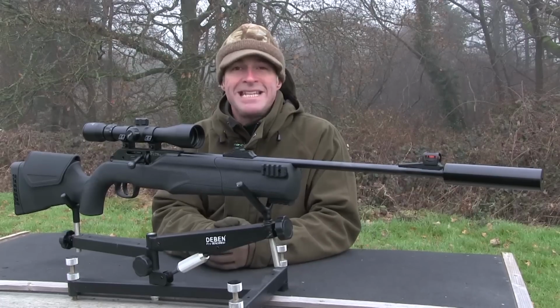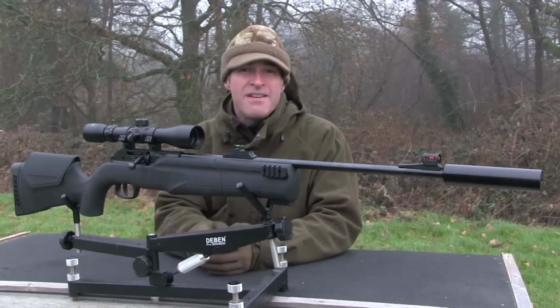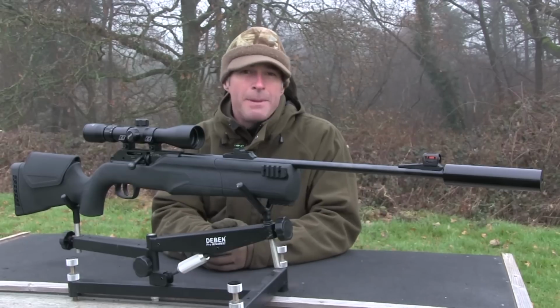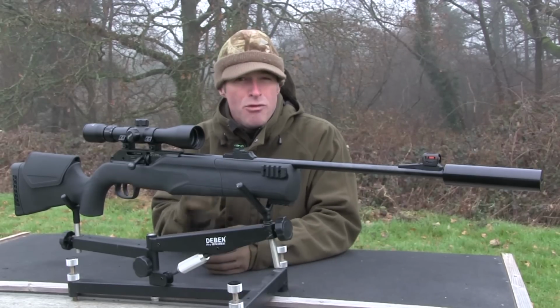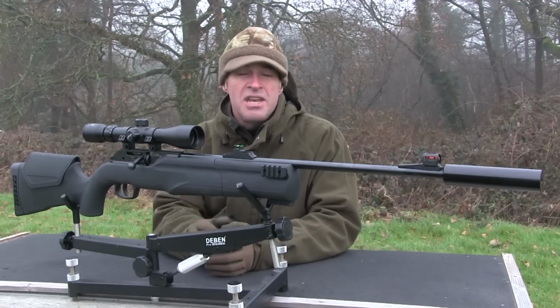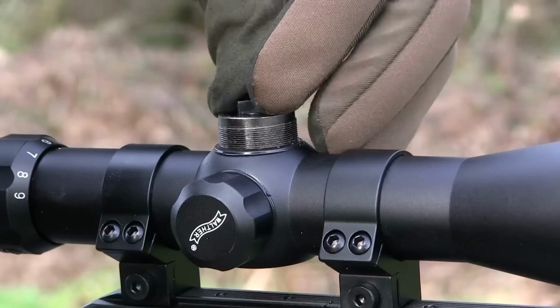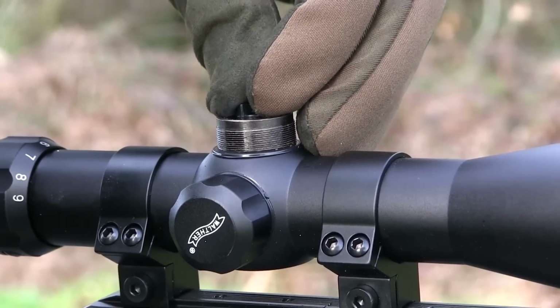The Walther branded scope has a 3 to 9 times zoom range, which gives plenty of versatility for different applications. Although fairly basic, it is actually quite a bright little optic, and it certainly extracts more accuracy from this gun than the open sights. Best of all, it has finger adjustable turrets, so you don't need any tools to zero it.